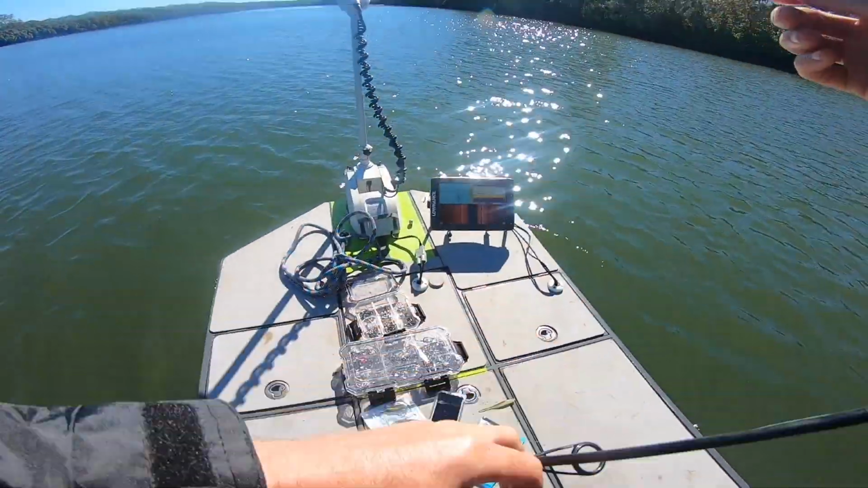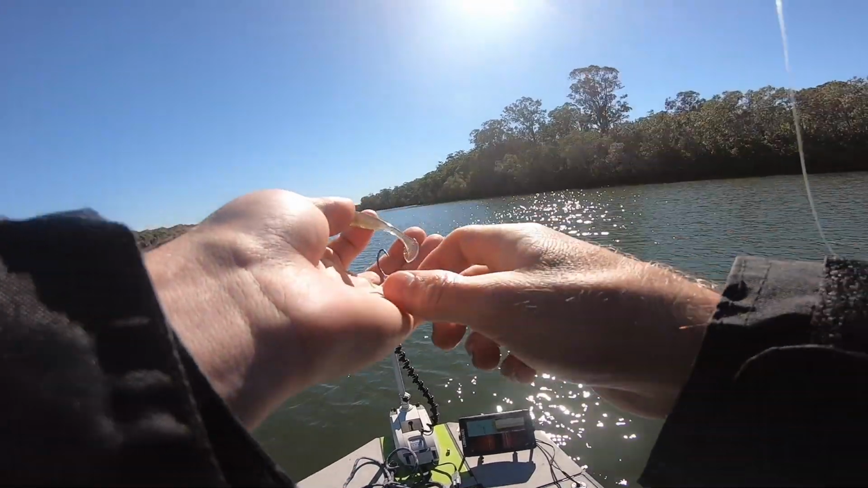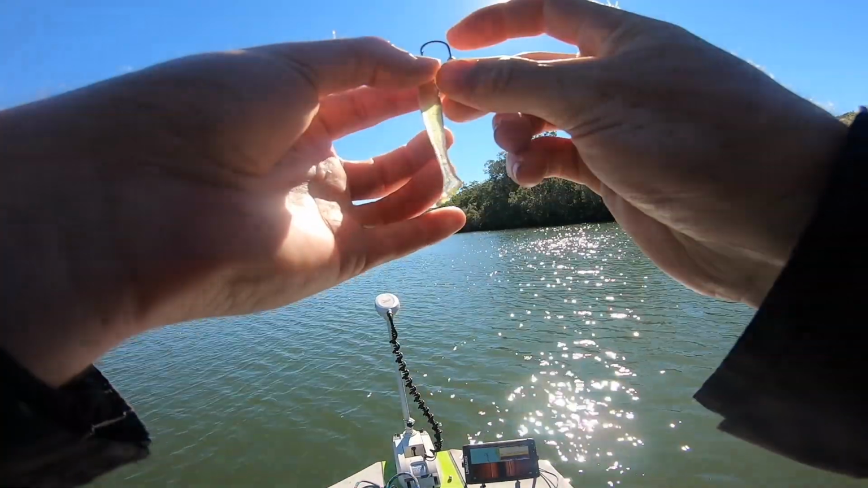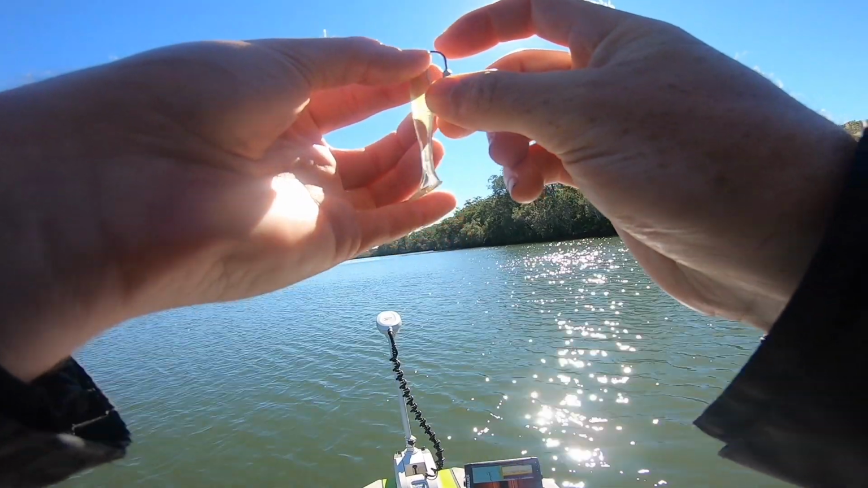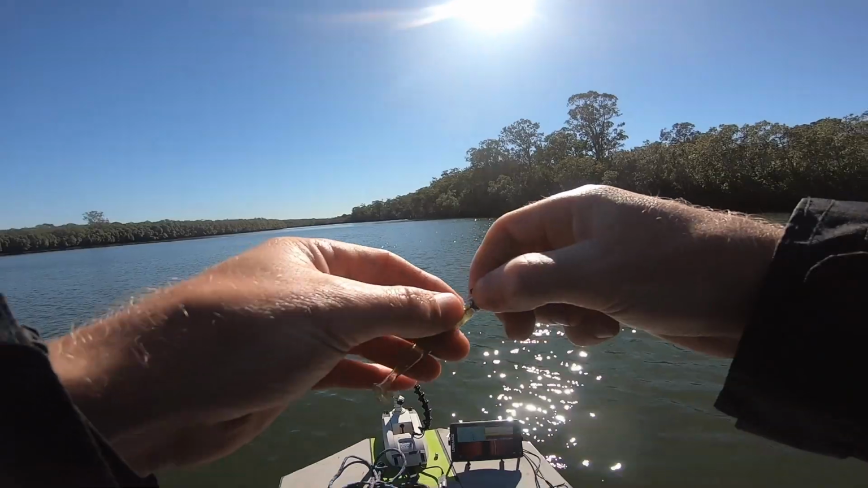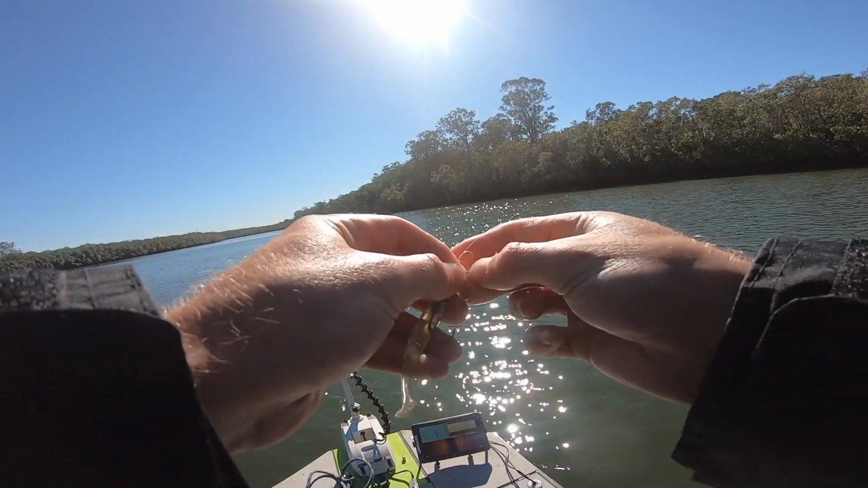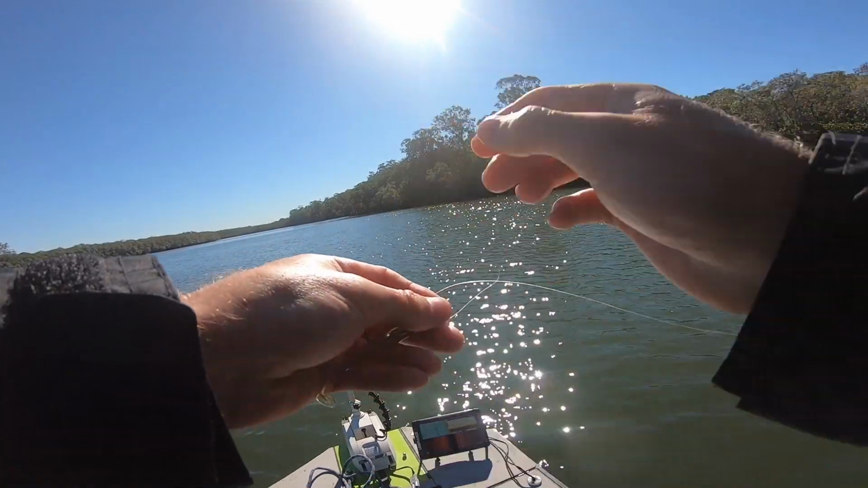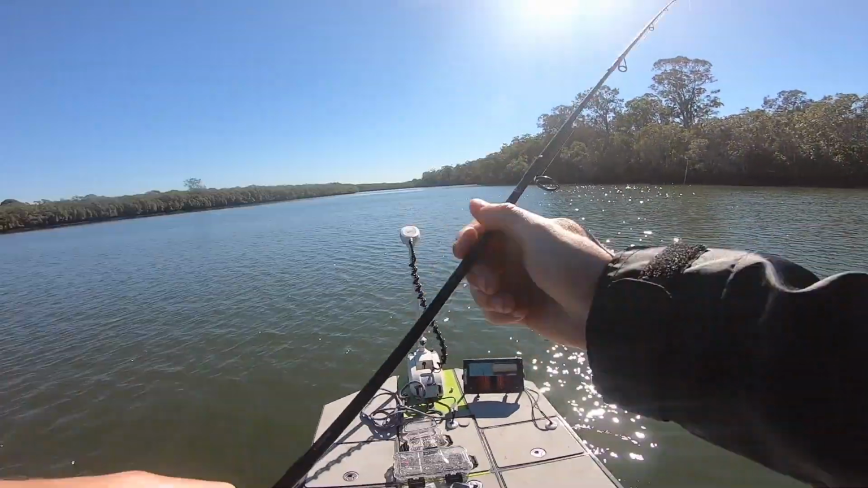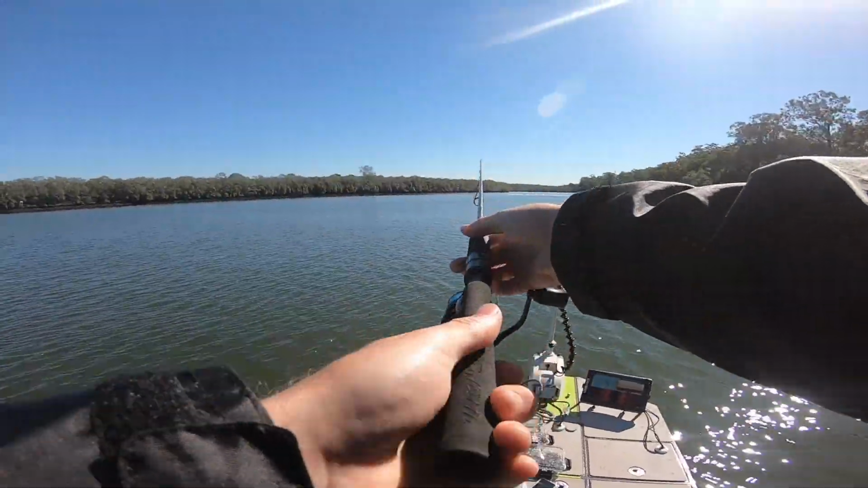Just with the wind and the current, it's actually making it really difficult to get the plastic down the bottom for long. So I'm just going to go up to a 1/4 ounce, and I'm going to try a little Munroe's 2.5 inch paddle tail. I reckon these are going to be killer on the Trevs. A bit like a slim swim, but the tail is a bit different in the water. That'll also give it action on the way down, that tail, rather than just on the twitch.